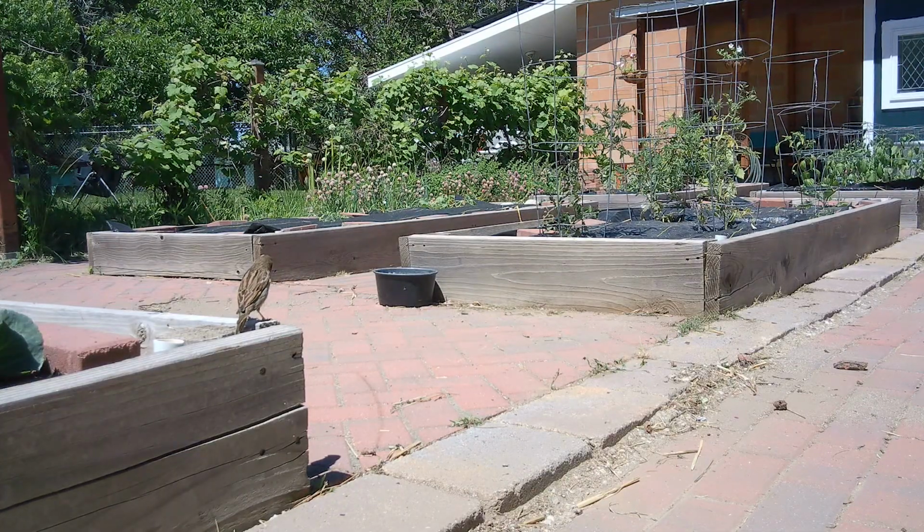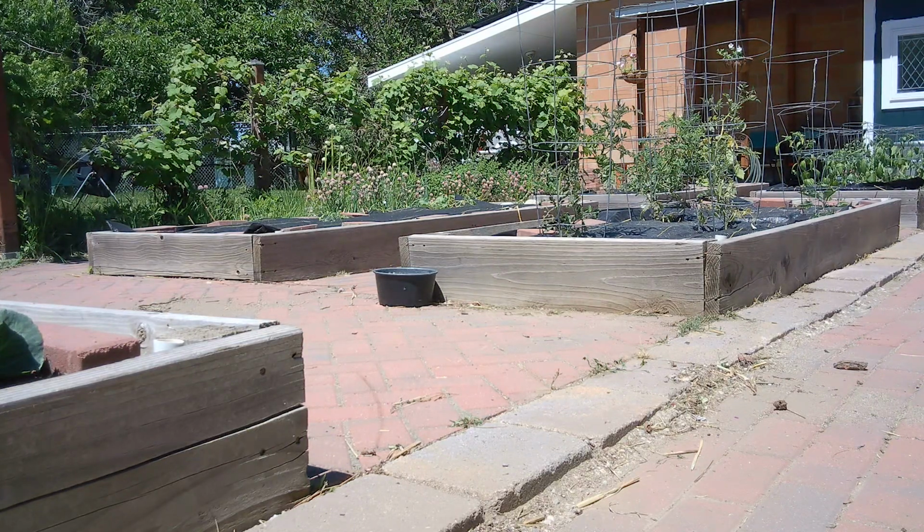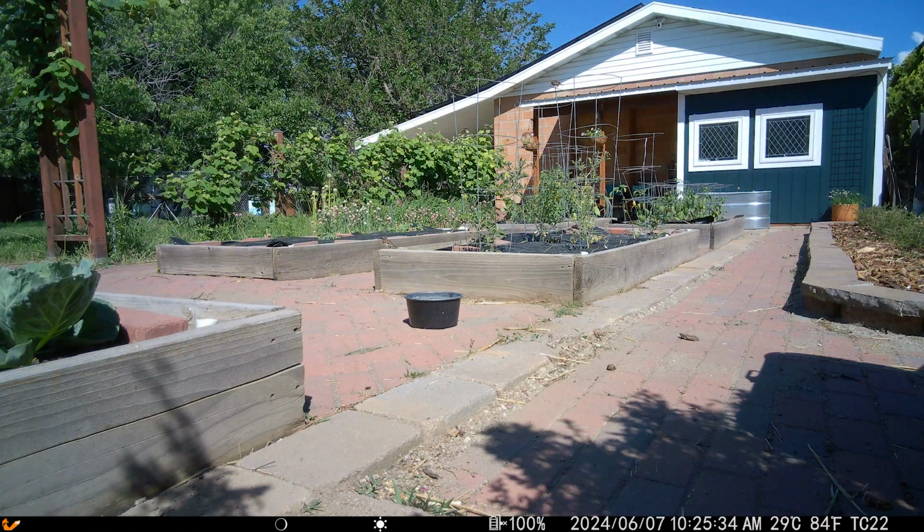I need to look up what this bird is, but they are pretty good hunters. We see this same bird taking out multiple bugs. I love his little feet. Pair of those little birds.